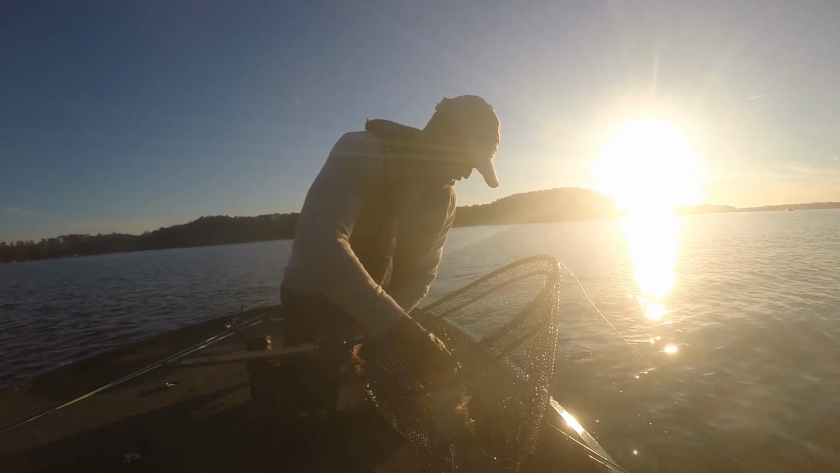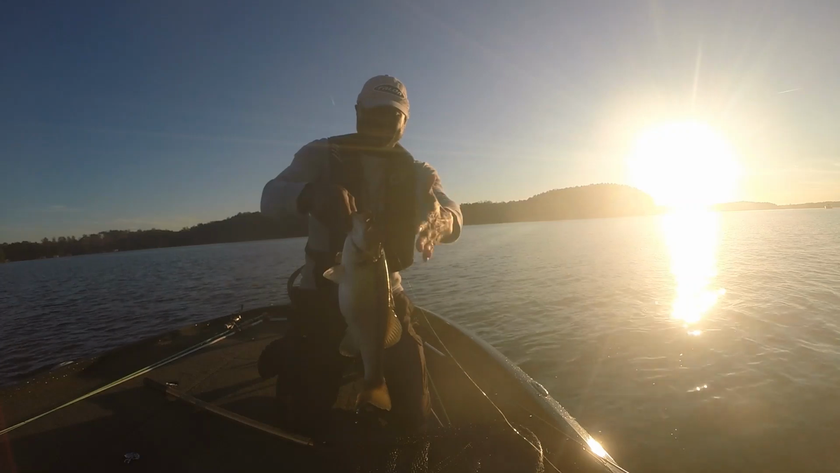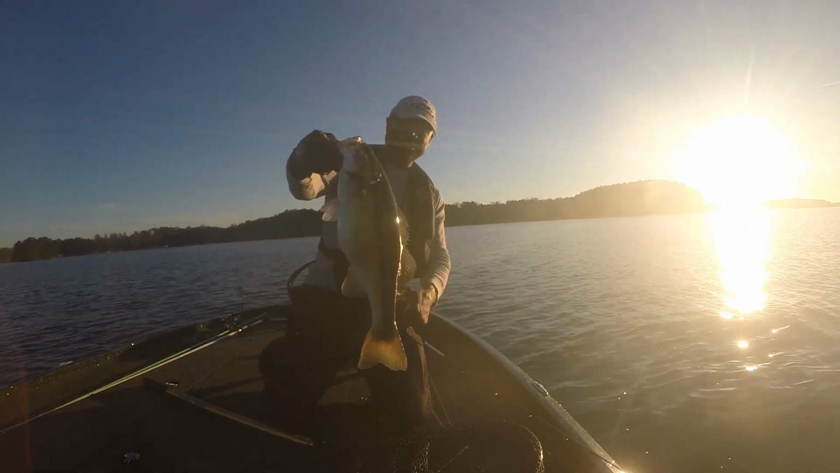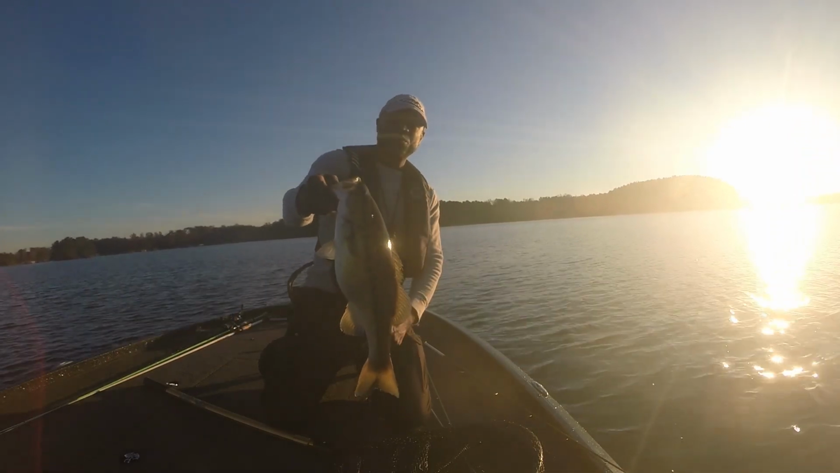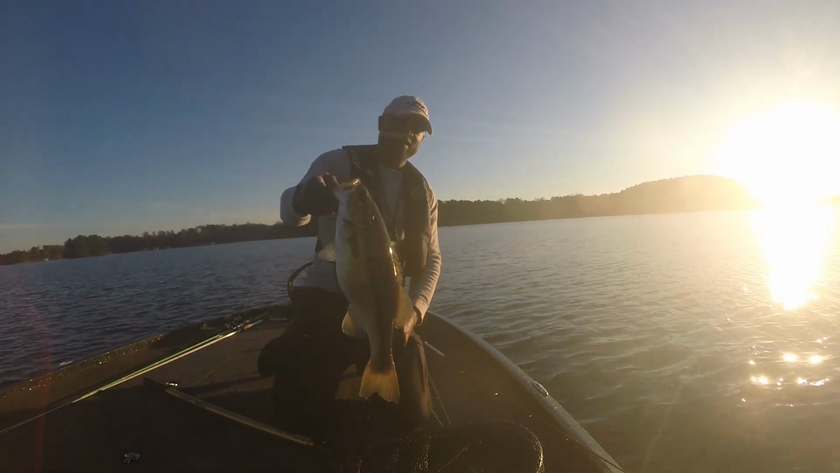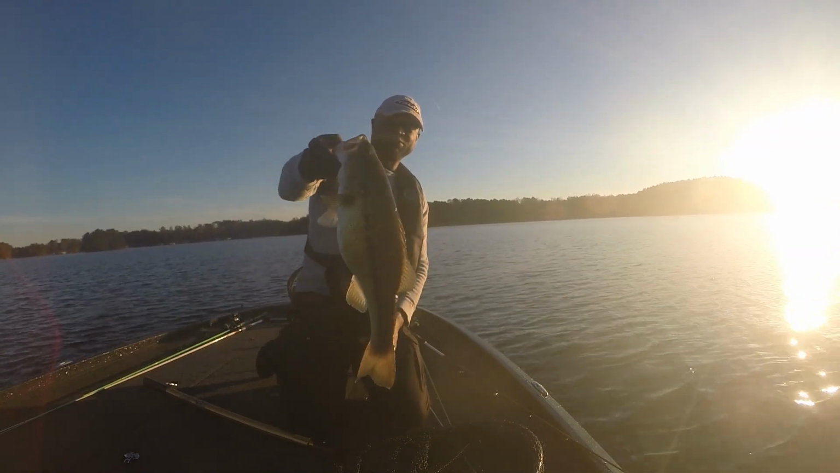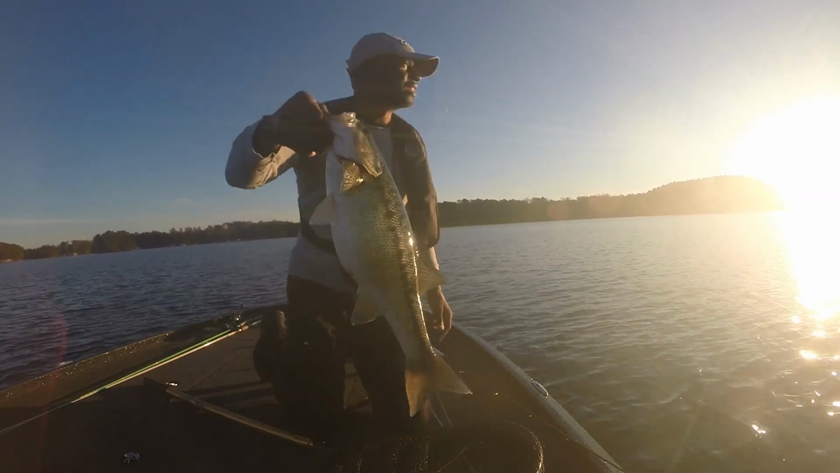And another one. Look at that right there. And another one. Got to get a weight on this. I know you guys saw me the other day. I was out here, hit my PB 4.45. This one, I don't think it's gonna quite get it, but hey, look at the stomach on that thing.